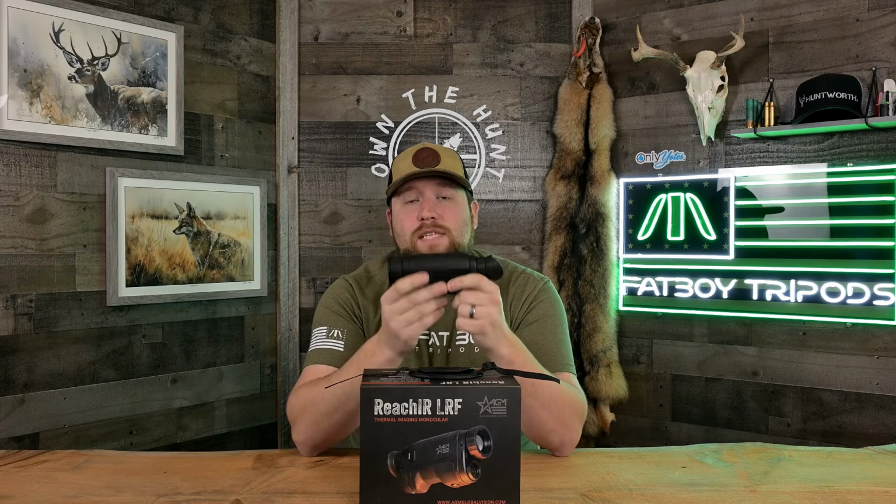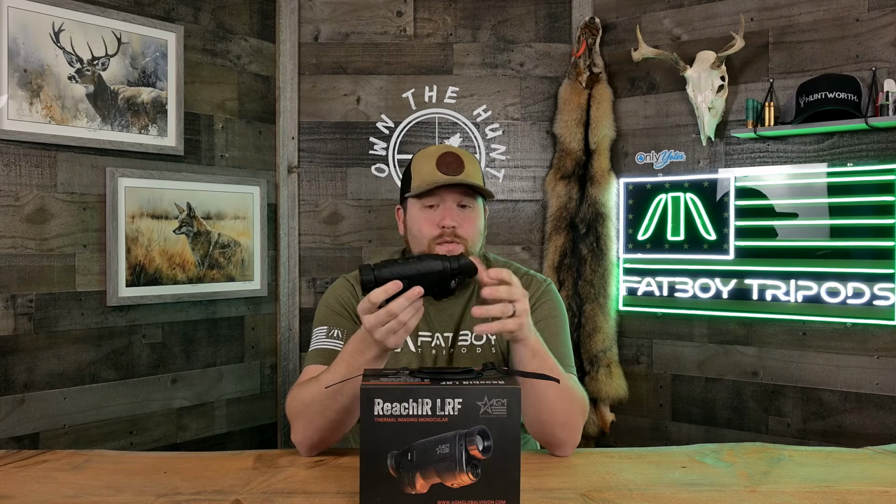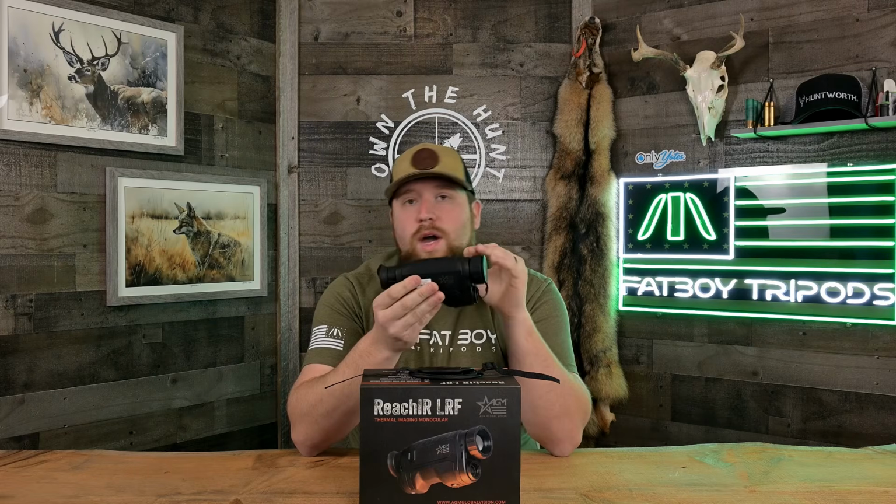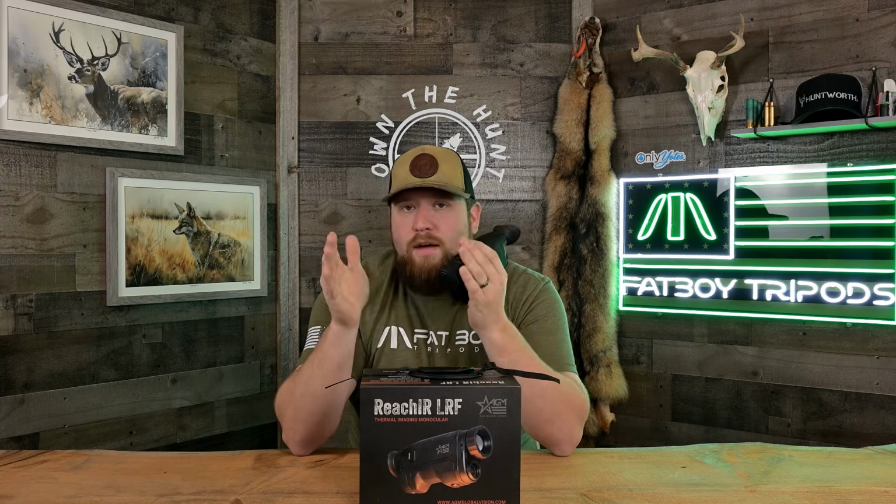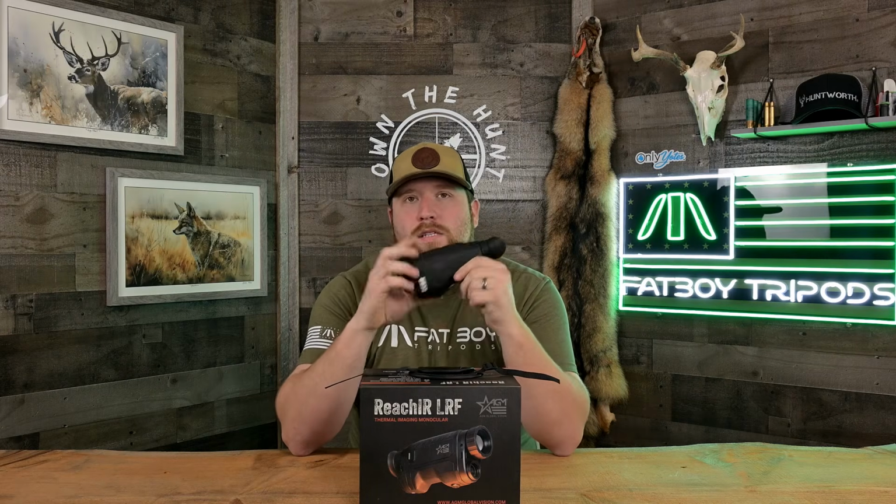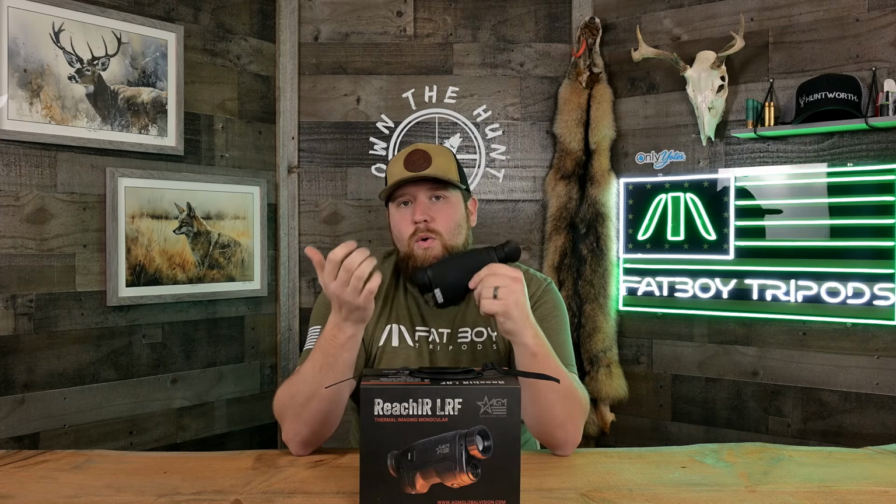Another feature on this thing that's super cool, and it's one of the first times I've seen it by AGM, is their new Zoom Pro feature. So there's something going on with processing and the algorithm inside this thing that allows you to magnify in on your object or your target and not lose much clarity. And when I say that, I mean it's very noticeable. Historically for me, I've never really cared to magnify my monocular because I've always gotten such a horrible image after I even magnify it one time.